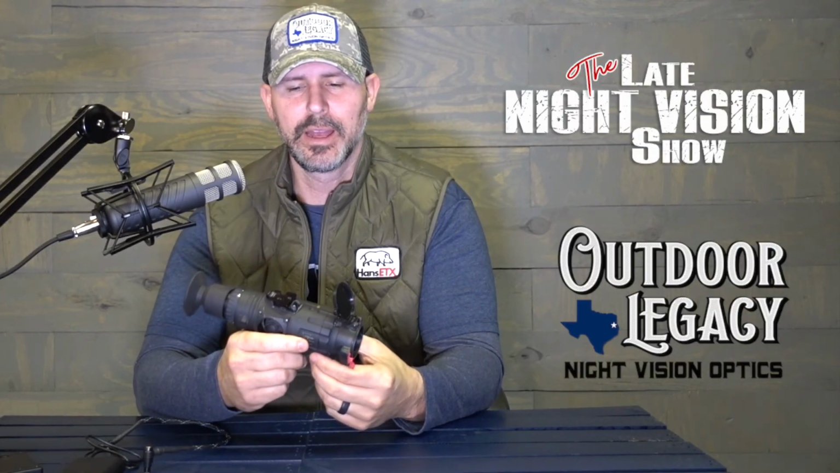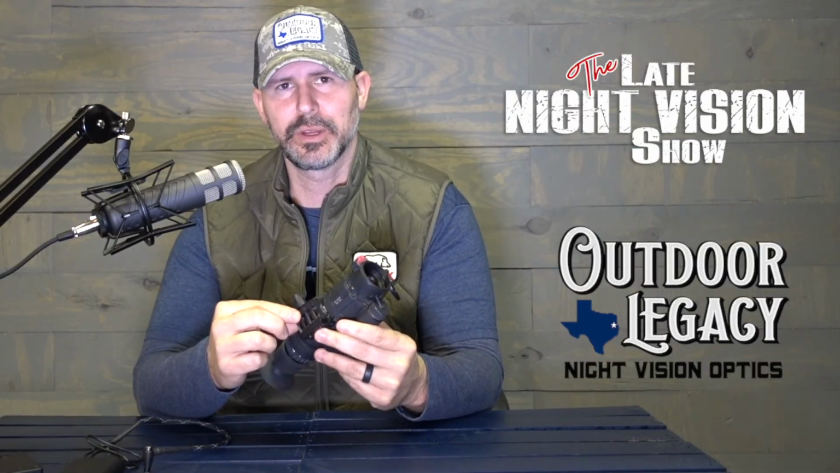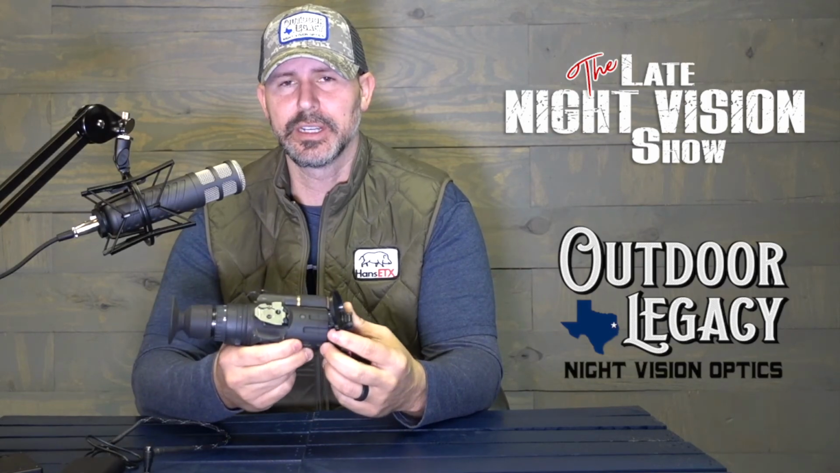But with all that being said, still the best thermal scope, best thermal image in the game, the Trijicon REAP-IR. When you look through this thing, you will not be dissatisfied. It will hold zero. It's got the DLOC QD Mount on it, and it comes with it, and it's easy to put on and off, and returns it back to zero. I've taken this off several rifles, put it back on and used it, and it's never been off. So again, Trijicon REAP-IR, best in the game.